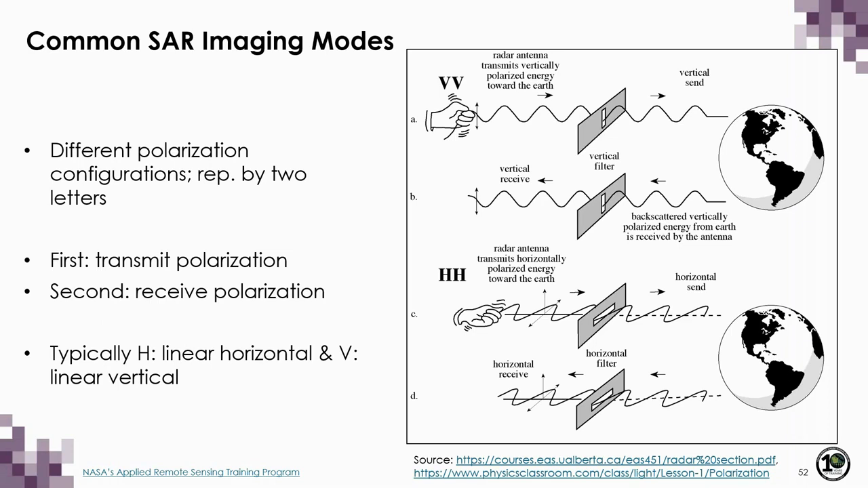So now we'll talk about some common SAR imaging modes. As we've mentioned, SAR sensors are designed not only to transmit microwaves of a specific polarization, but to also receive a specific polarization only. So it's necessary not only to define the polarization of the transmitted wave, but also the polarization that's received. To do this, we use a combination of two letters.